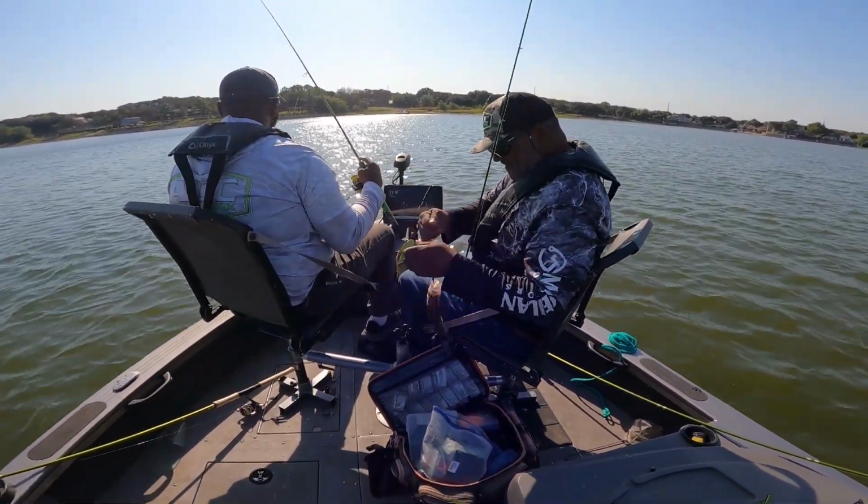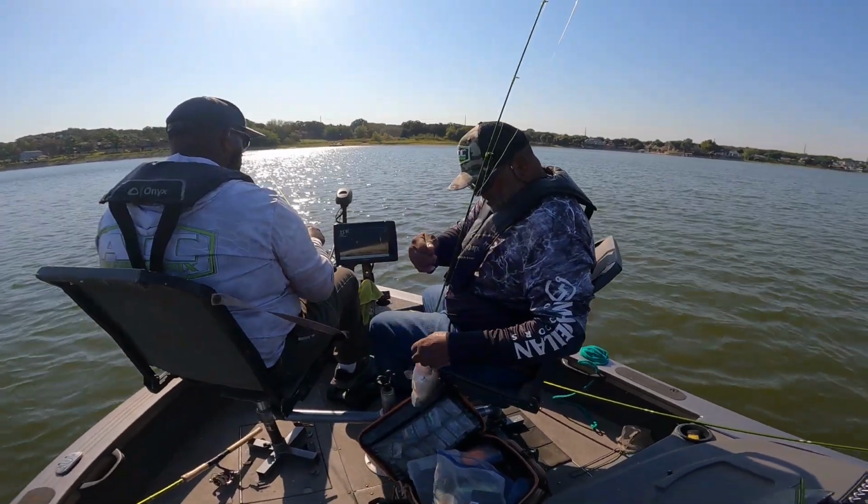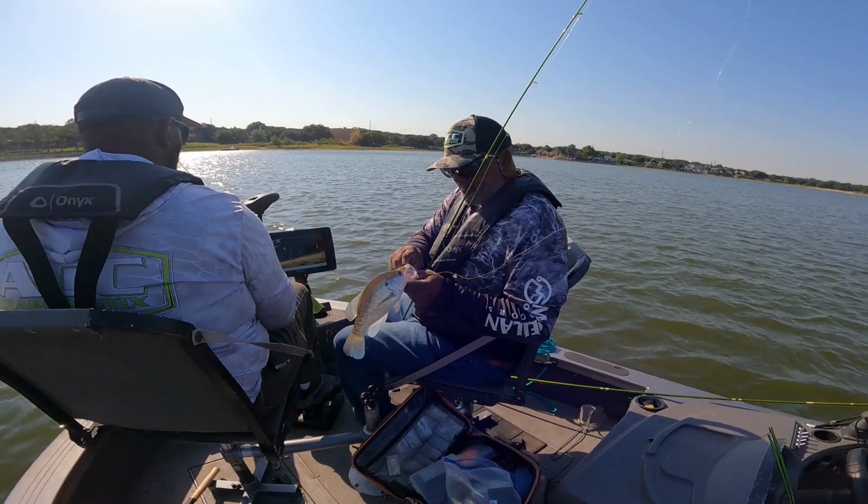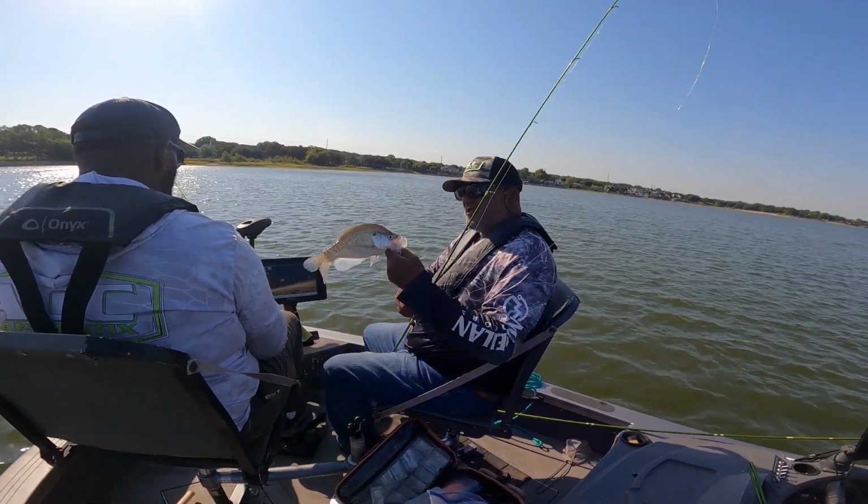Get you some. I normally love to see them go in the cooler, but at this point, I got plenty of fish. I don't need any, so we get to go back today.